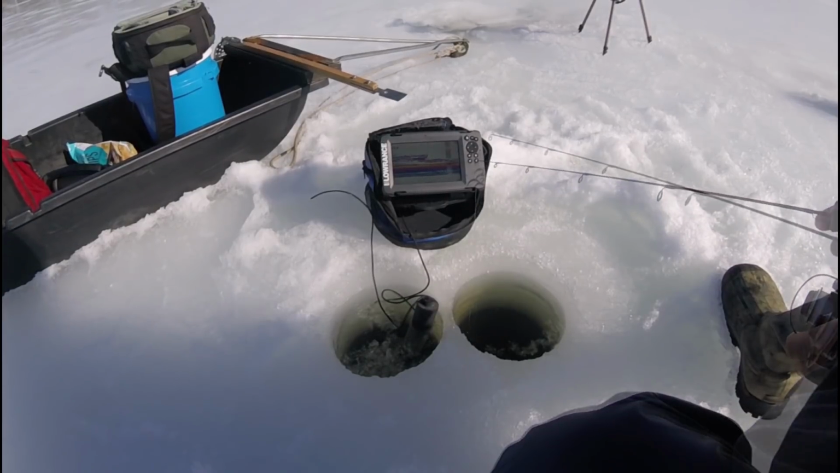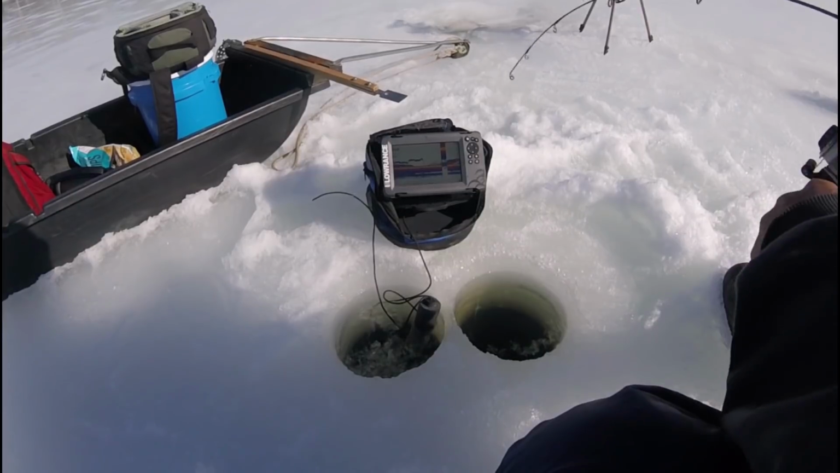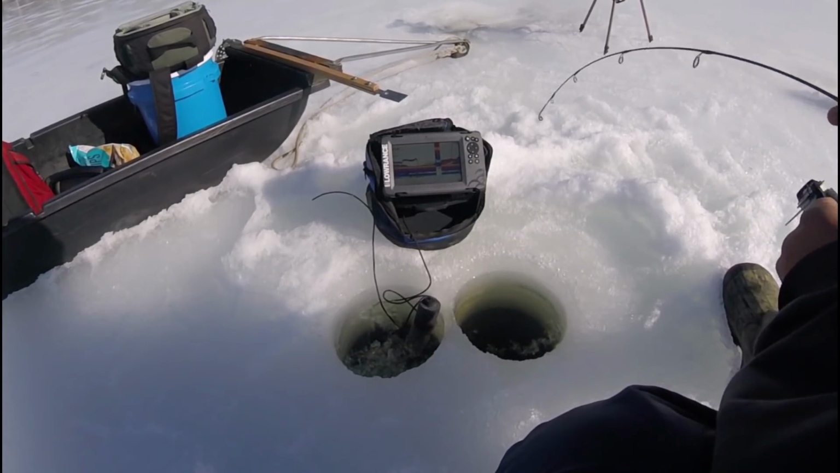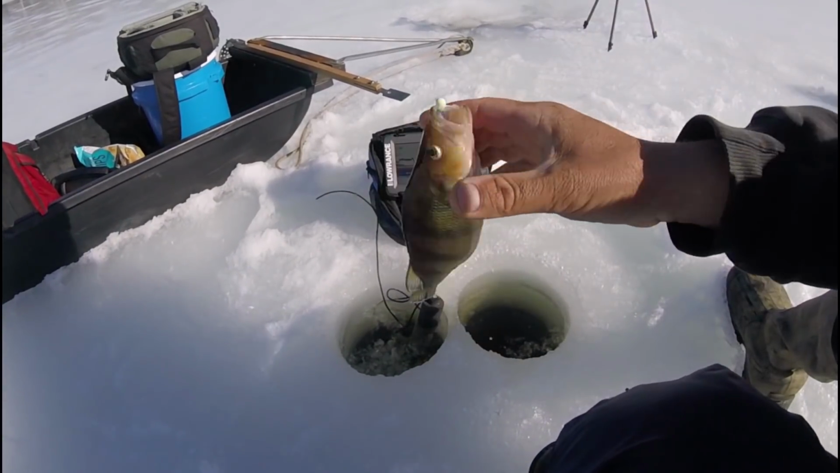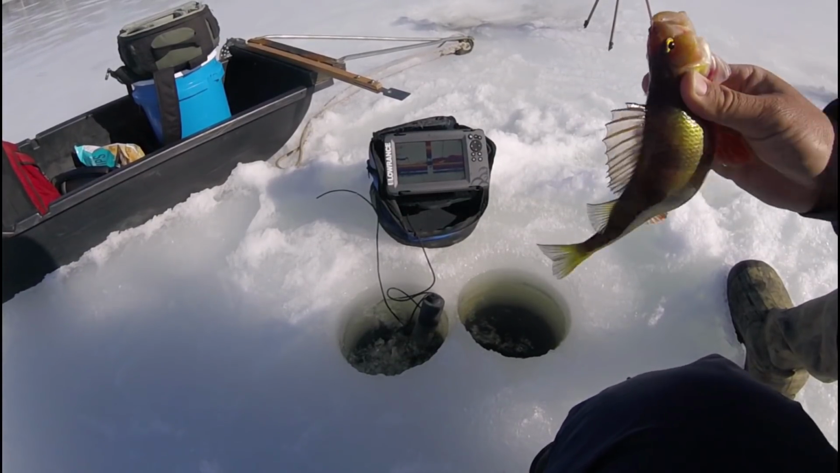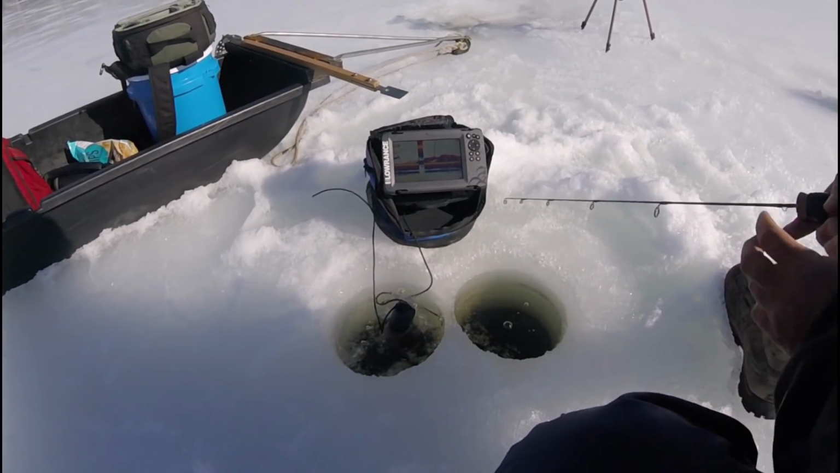I'm gonna go get him. Got him. Oh, it might be a whitey. Nope, big yellow. Big old yellow perch. Oh, I got the school of yellows. There they go. I gotta race him down.